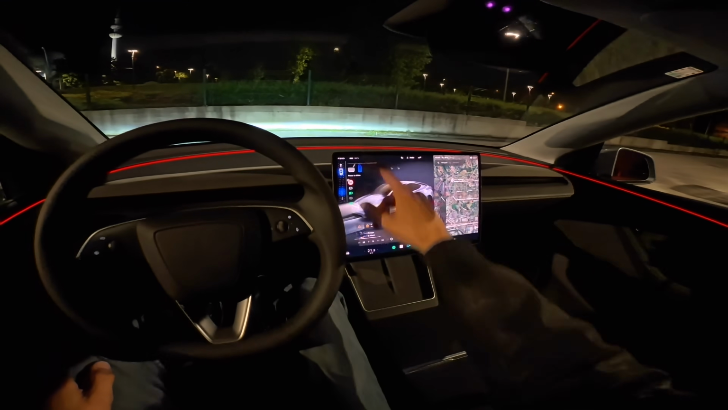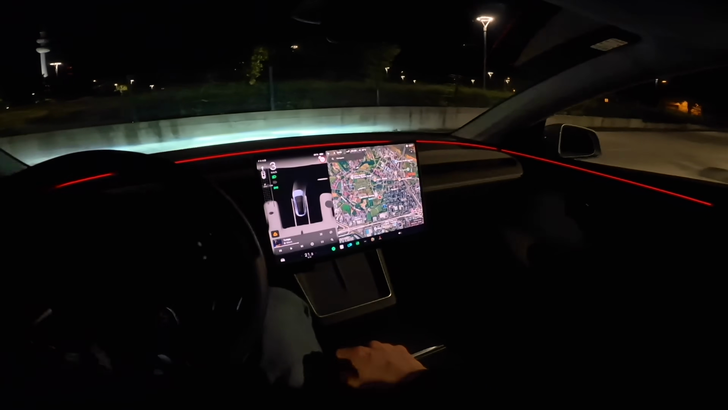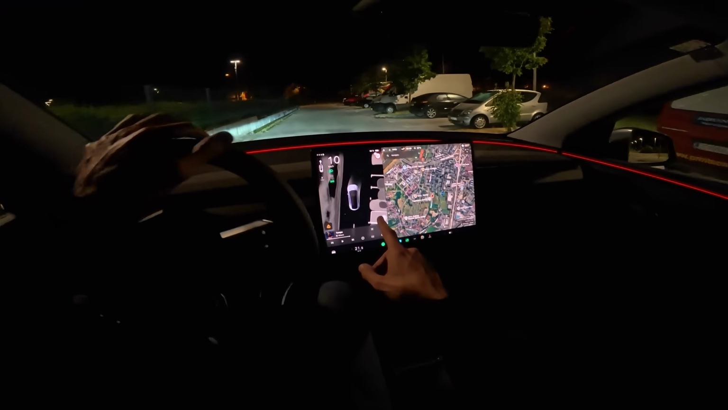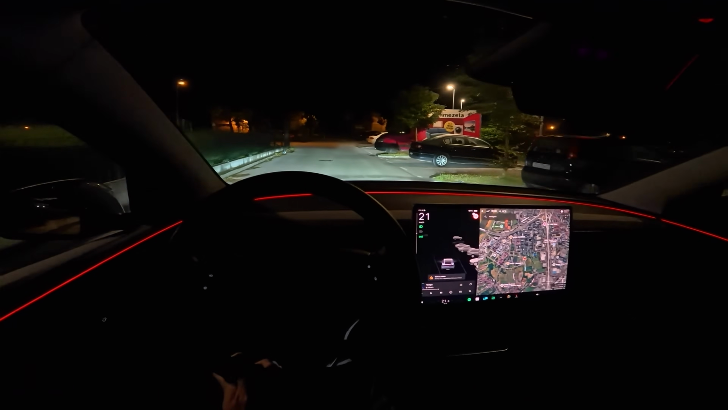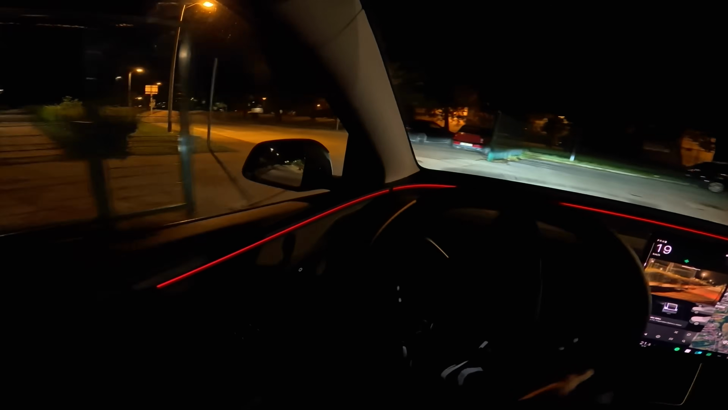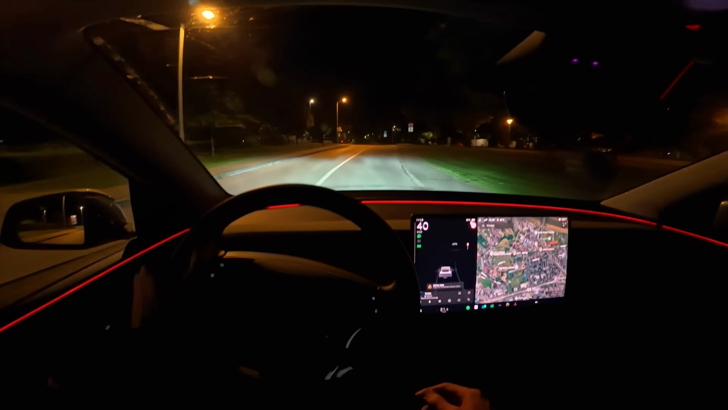Okay, let's put it to drive and start driving. Now Tesla has this visualization. It's good, but I would prefer a bird's eye view with the cameras. That would be perhaps like on Mercedes-Benz, the best view you can get.